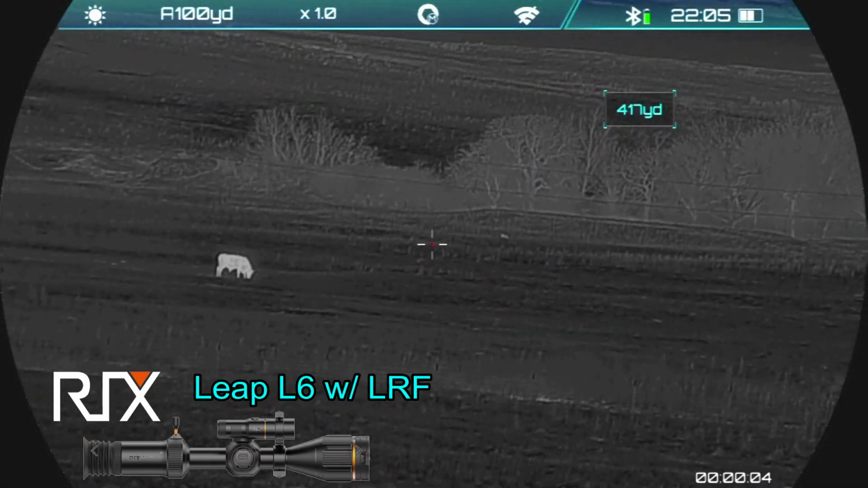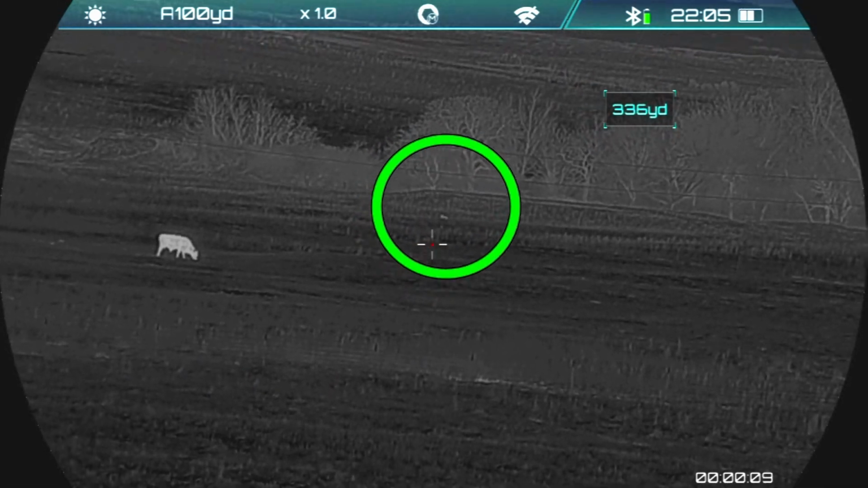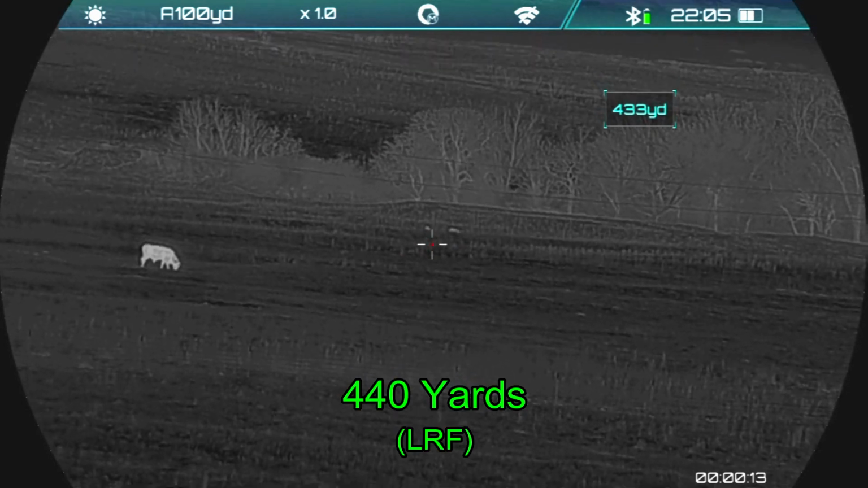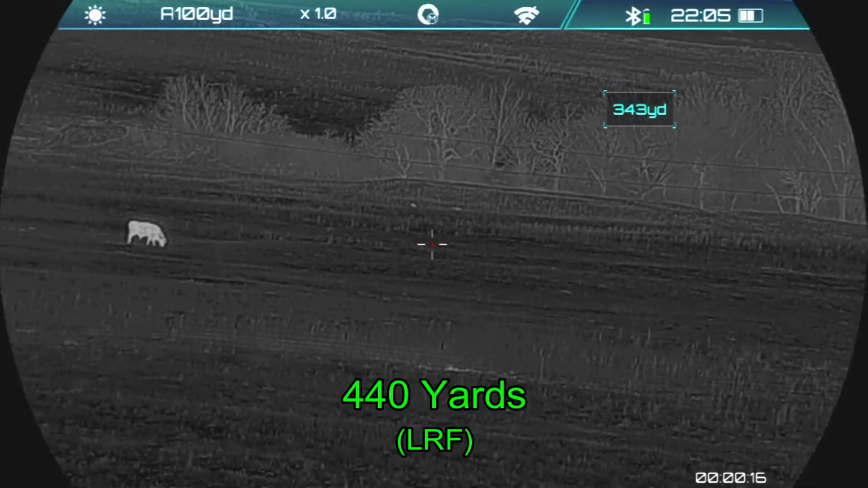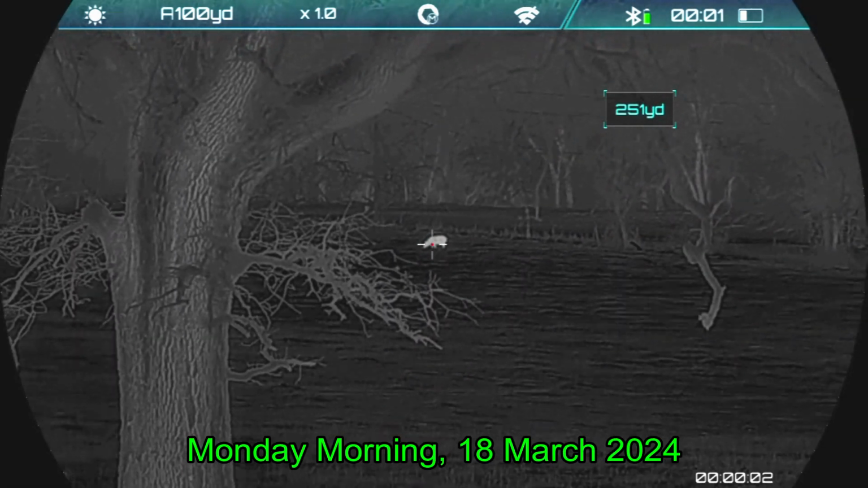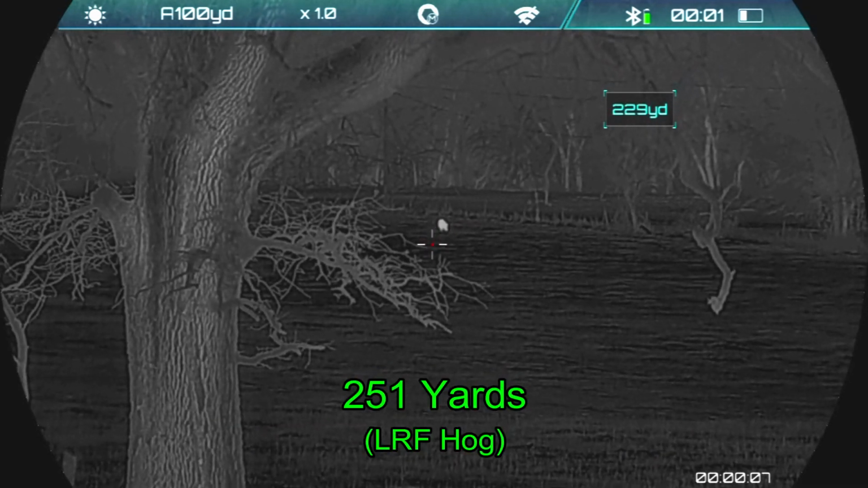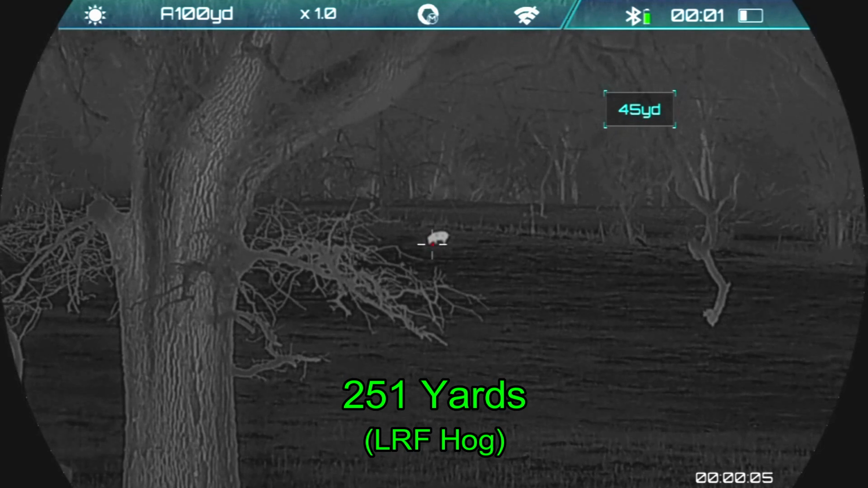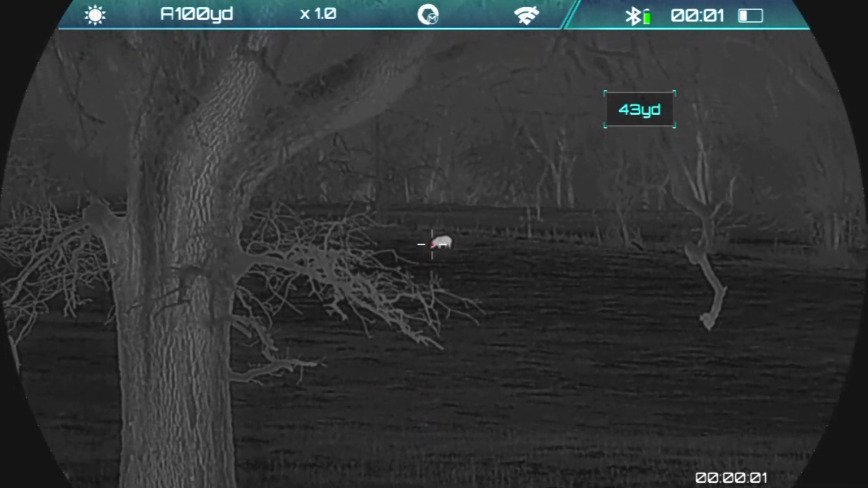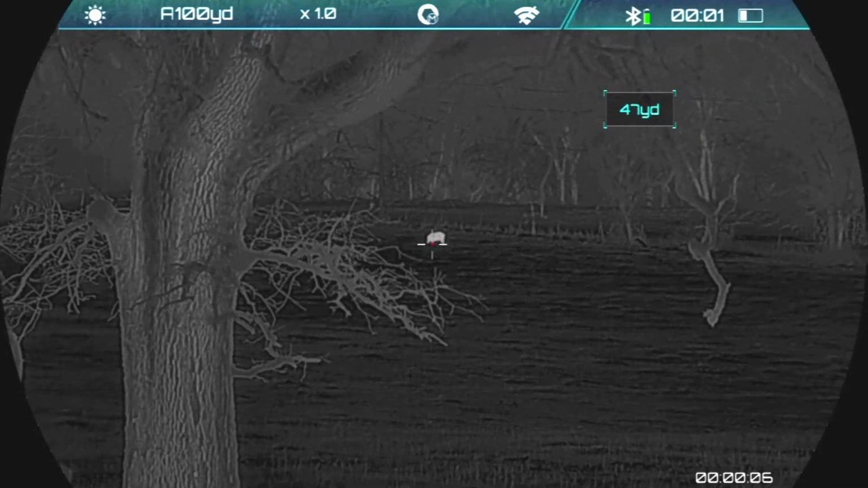Alright, we've got a couple of pigs out in this field. Beyond that cow to the left. The rangefinder estimates 440 yards. We started a stalk after these 2 and then realized they're not on our property. Later we came across another boar that Ben is ranging, and this is a neat example showing just how important it is to know what you are ranging. Depending upon where he points, the hog is at 250 yards, and if he's not careful it looks like it's at 45 yards, but that's actually the tree limb that he's ranging and not the hog itself.